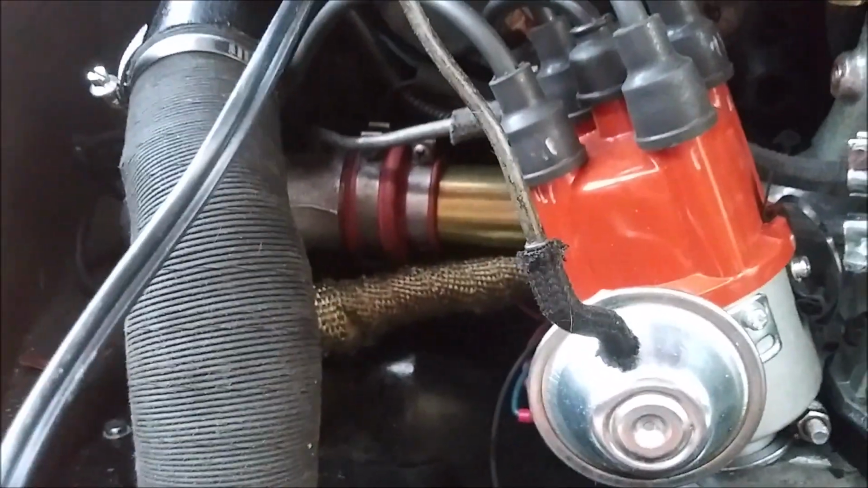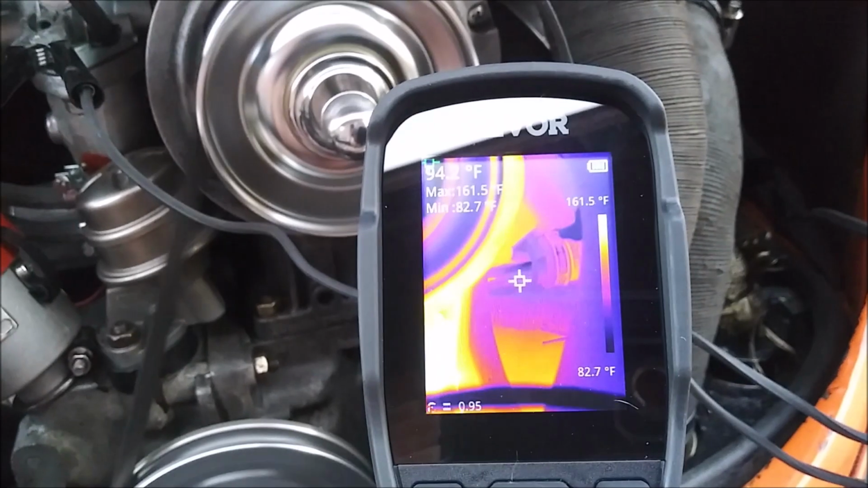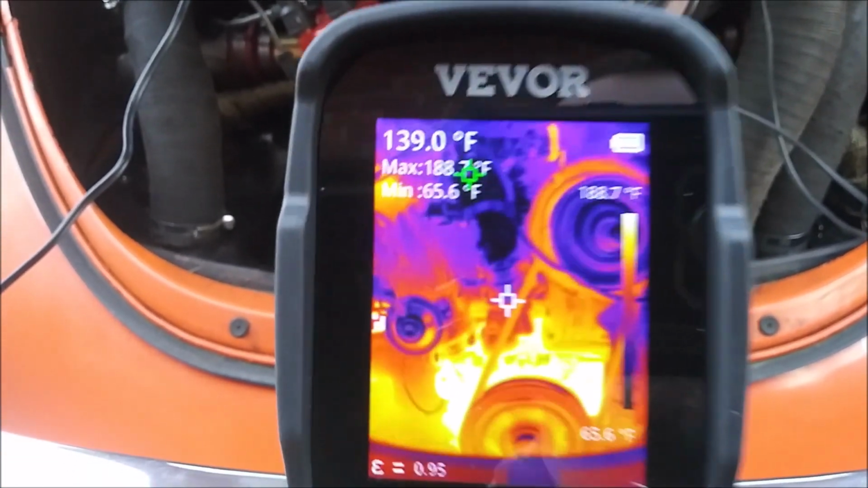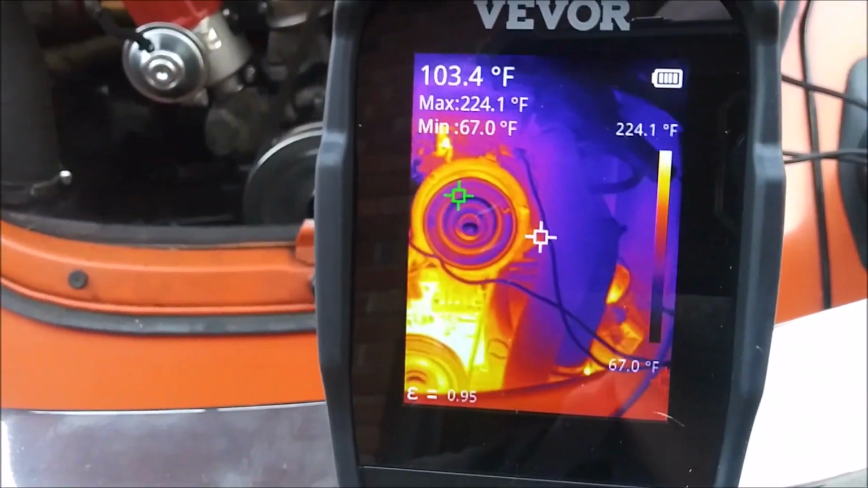See, there's the heat riser wrapped in that exhaust tape. Ditto for that side. But it's kind of cold. So I don't know what's up with that. I mean, you can see it glowing clear as day there, but not on this side.